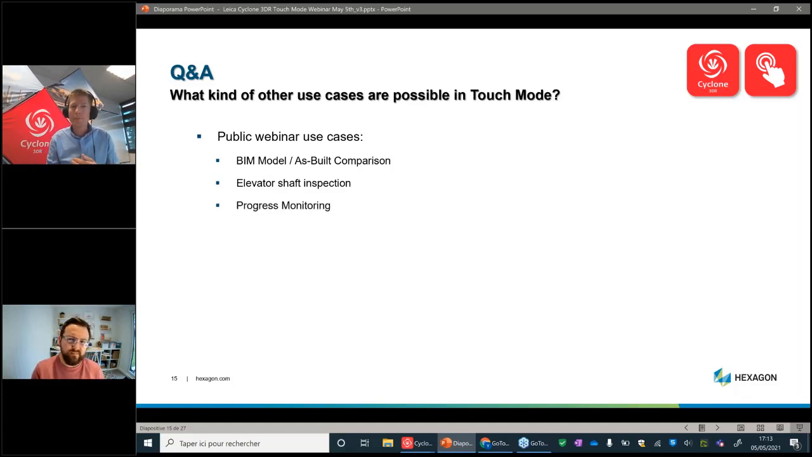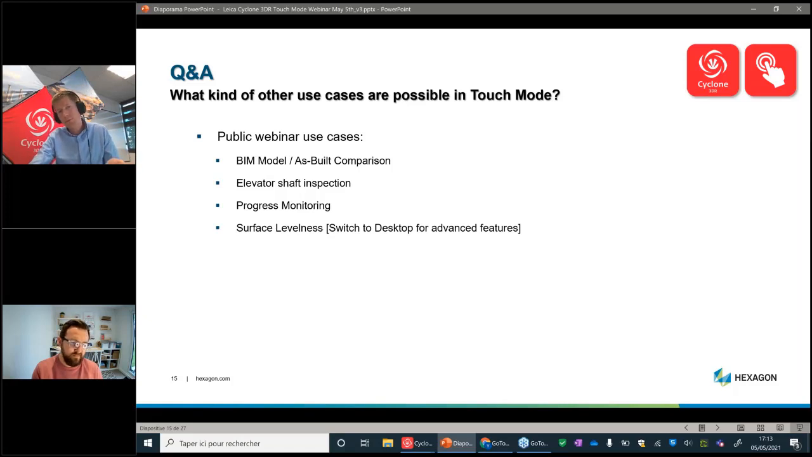I also demonstrated a use case of progress monitoring, and it was very fast to achieve in this case because the two models, or the model and the point cloud, were aligned, geo-referenced, and so it was even faster to achieve the global workflow. And finally, this is not a pure touch mode application, but I also demonstrated a use case to show you how easy it is to switch from touch to desktop and achieve more advanced tasks.